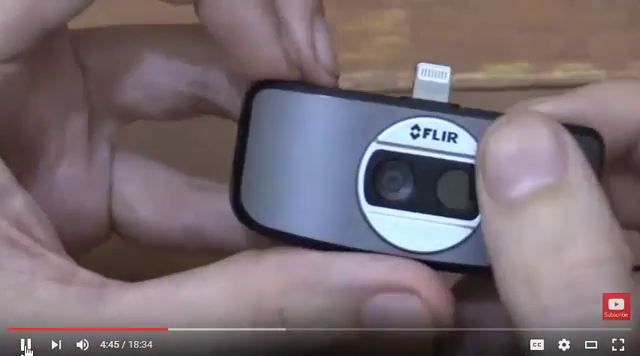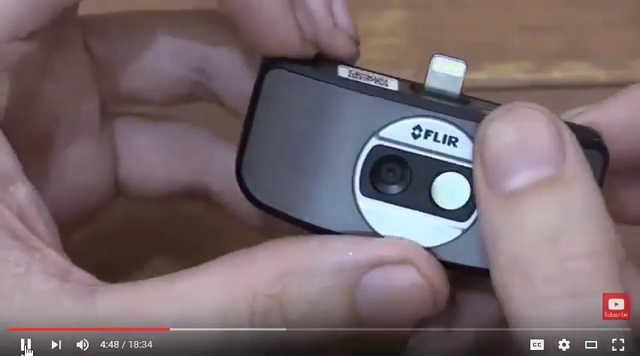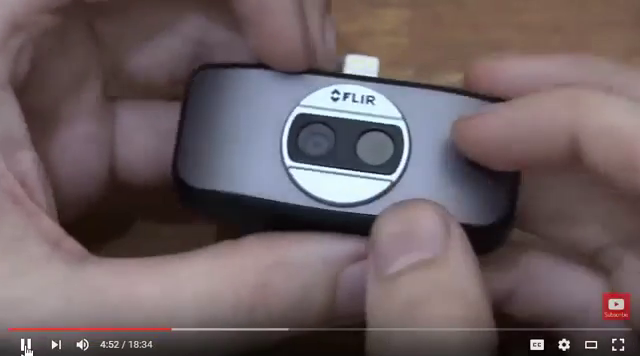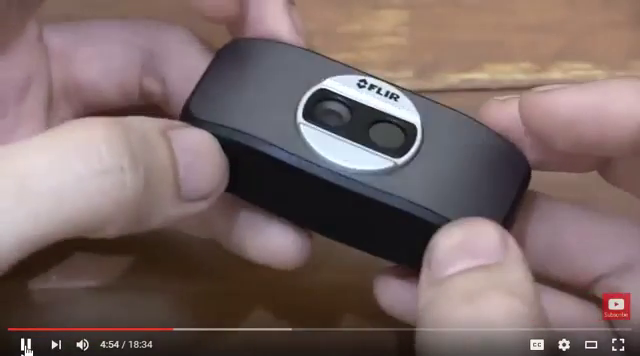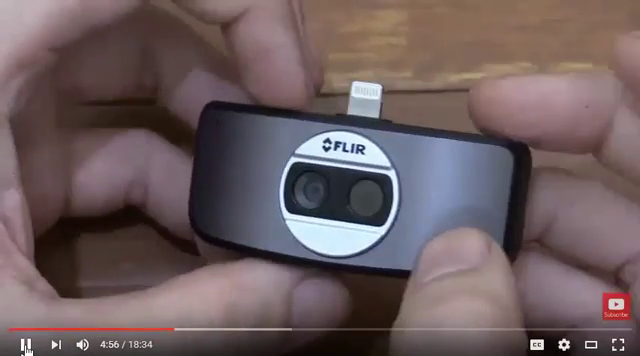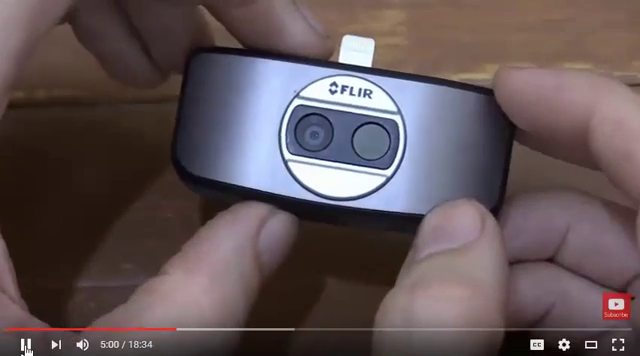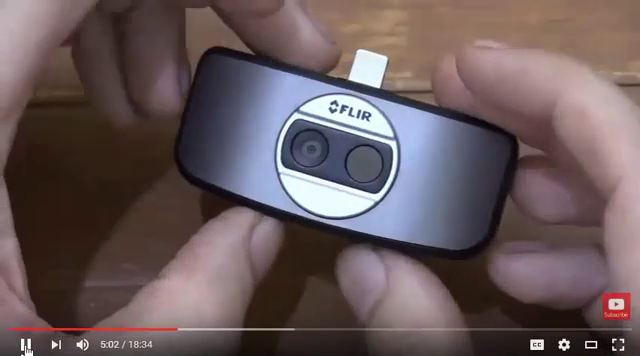As you can see, the brand is FLIR. If you haven't heard of them, they're pretty much the number one for thermal cameras. Before they came along, there was pretty much no consumer affordable thermal camera that you could buy. The price of this is just amazing for what you get, and it pretty much blows their competitors out of the water.